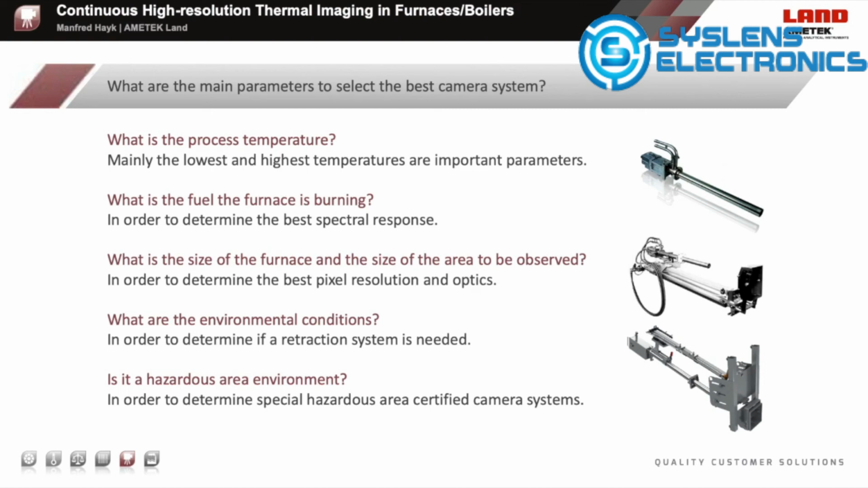What is the size of the furnace and the size of the area to be observed, in order to determine the best pixel resolution and optics? What are the environmental conditions, in order to determine if a retraction system is needed? Is it a hazardous area environment, in order to determine special hazardous area certified camera systems?